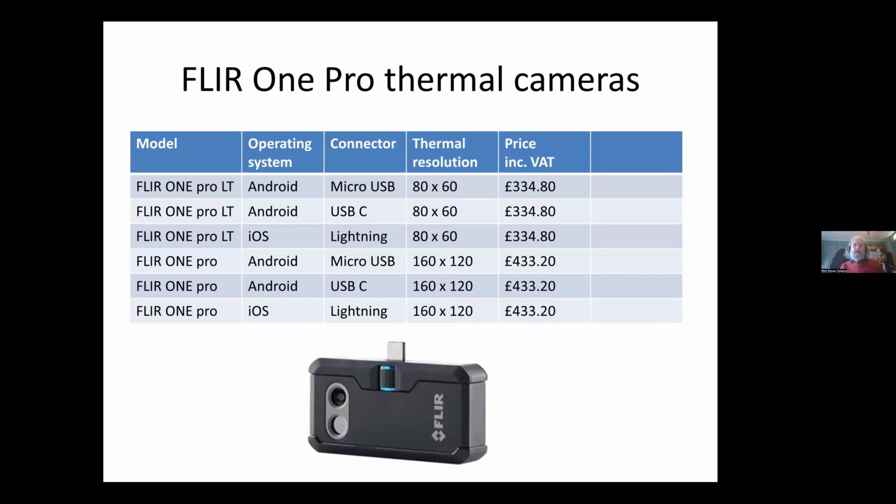Those are the prices you can see, including VAT, that I got from one seller. They might be available at different prices. At one time, the iPhone one was more expensive, but they now seem to be the same price.